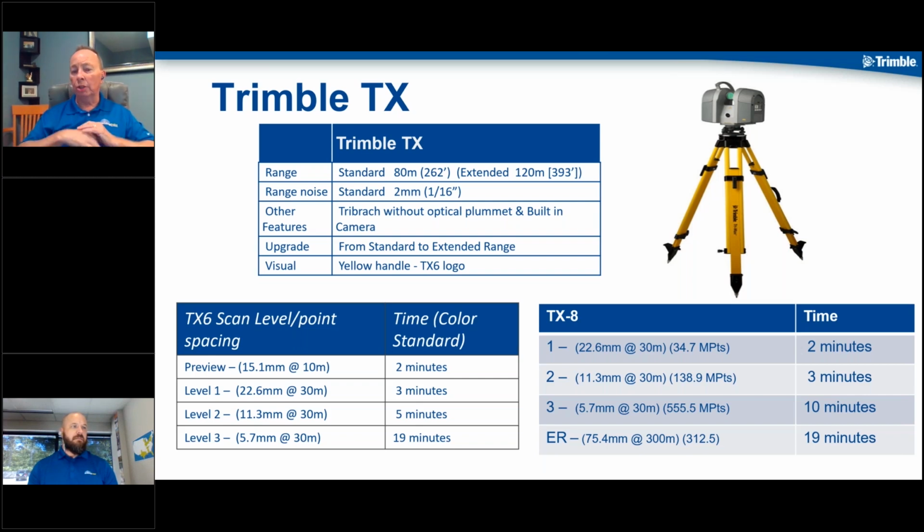So then we bump down to level 2, you can see that that density actually gets doubled. So now we're talking about that spacing being about 7/16 of an inch, okay? And we bump up to about 3 minutes. And then if you just slide over to the left, you can see we can compare and contrast that to the TX6. It's not quite as fast as the TX8, but you're going to save some money by going to the TX6.